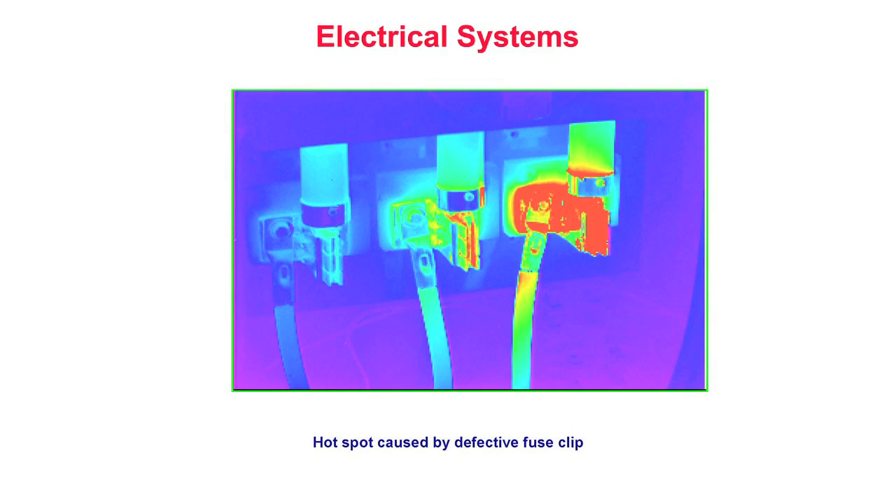Electrical systems. Infrared inspections can also be used for building subsystems such as electrical distribution systems. In this application, any electrical device can be inspected provided that it is under load and protective panel covers have been opened or removed. Here we see 3 fuses in a 3-phase disconnect switch. In the thermal image, the center and right fuse clips exhibit elevated temperatures due to defective fuse clips.